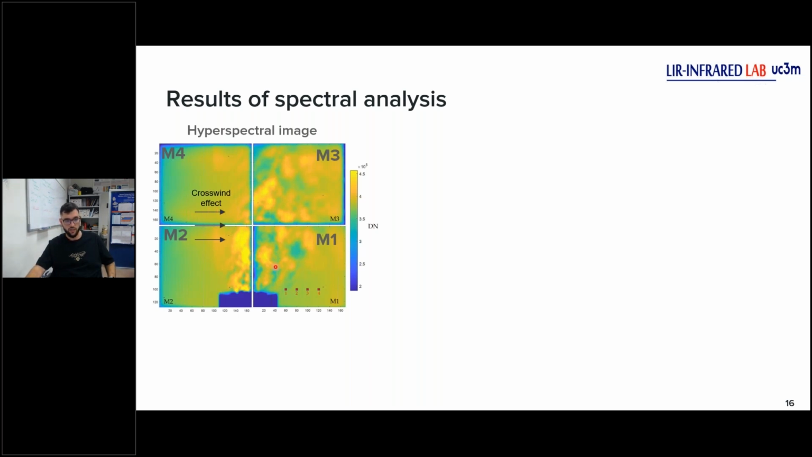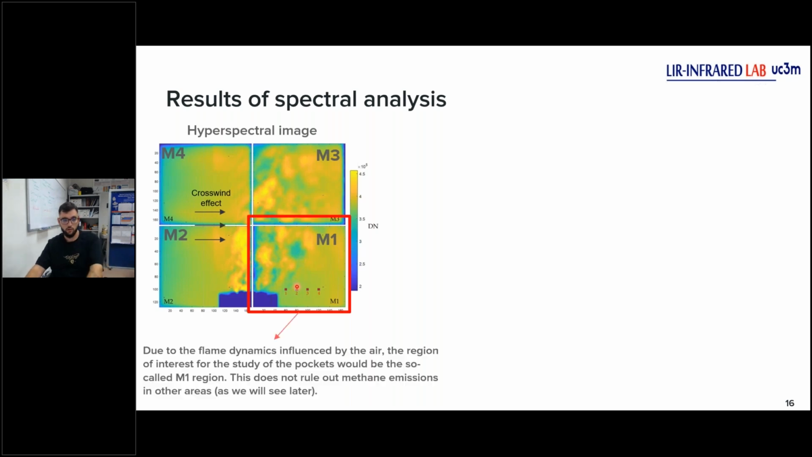We can see the shape of the flame. This image is in digital numbers, so we have a frame of the interferogram. We don't have information about anything here, only the shape. And now I will focus my analysis on region 1. Why? Because of the dynamics of the flame that we will see in the shape and the crosswind effect direction, here we'll get better results. Later I will talk about the other regions.